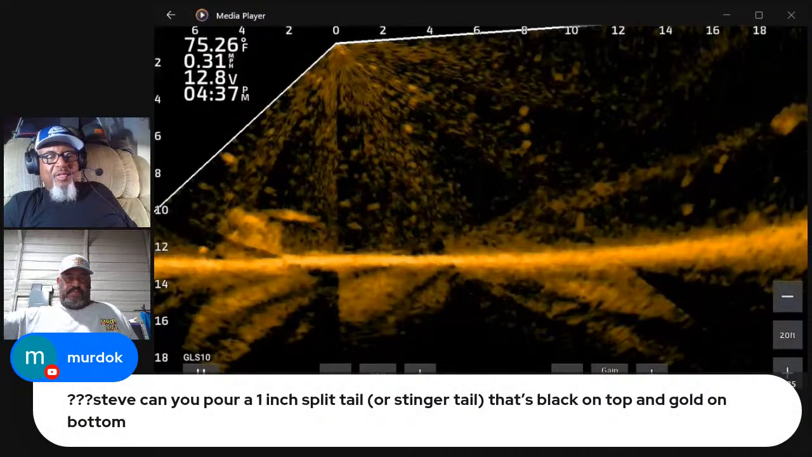Can you pour a 1 inch split tail? No, the stinger tail, he said. Oh, okay, yeah. It's black on top and gold on bottom.